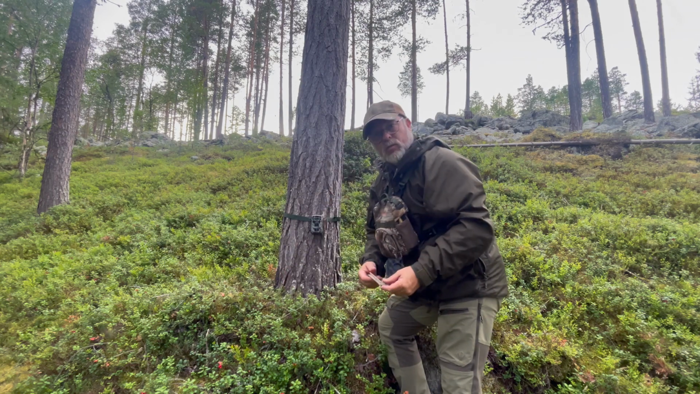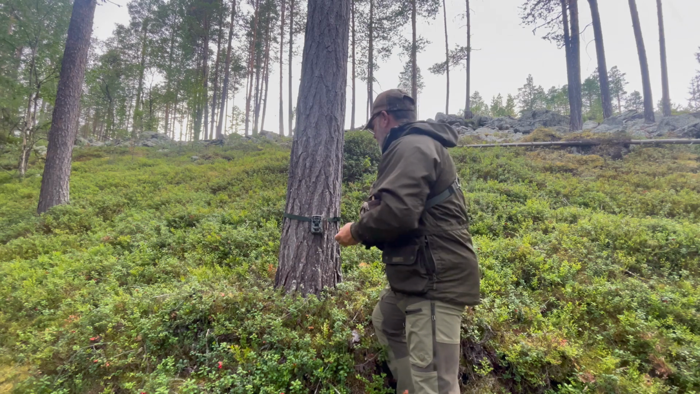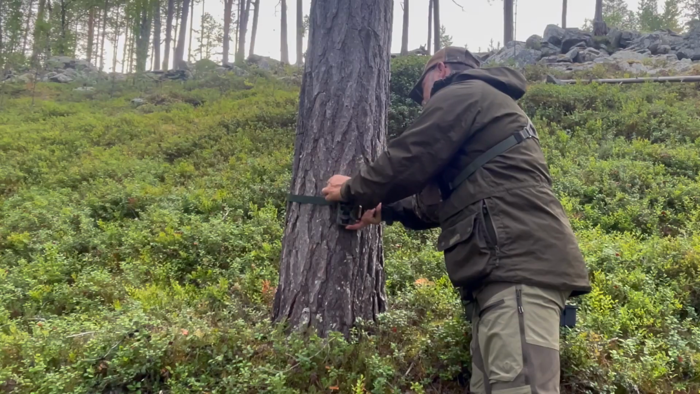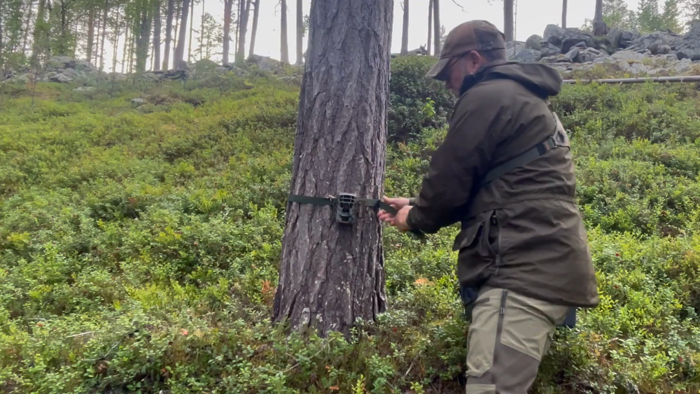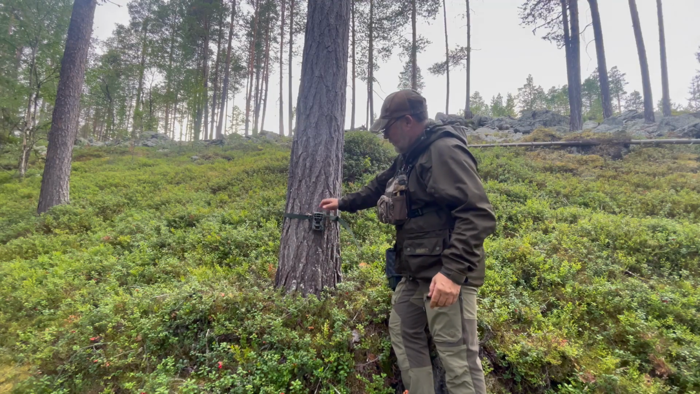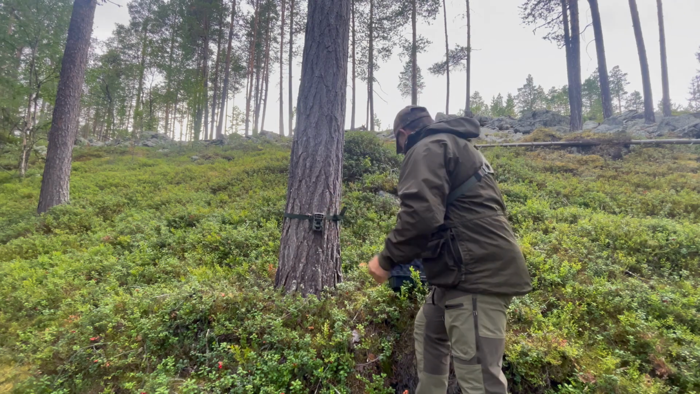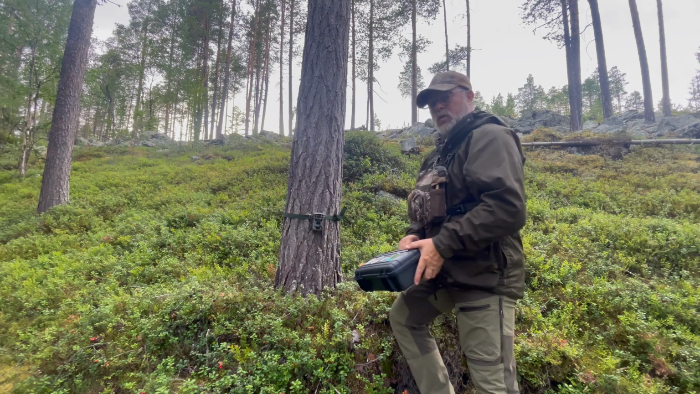If you want to change the angle, you can always wedge a stone or a stick directly behind it. And now we're facing a little bit downhill, and that's not going anywhere. Right, another one ready. Let's go and set up the last one.